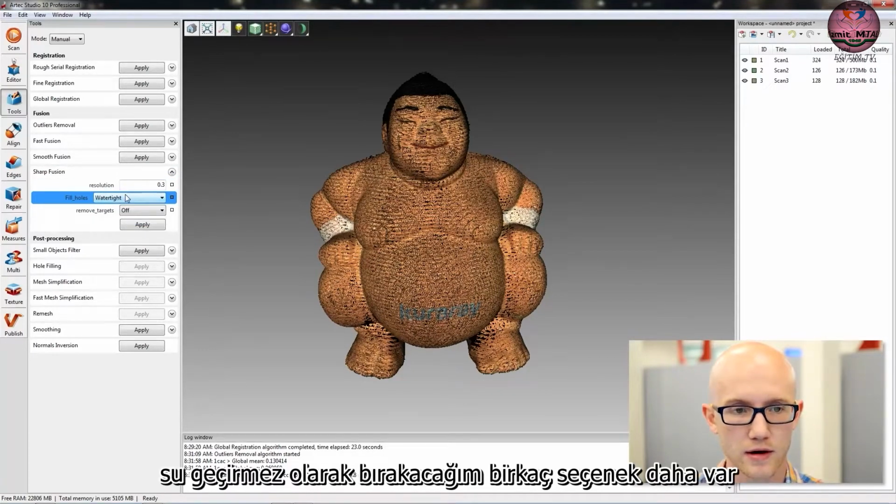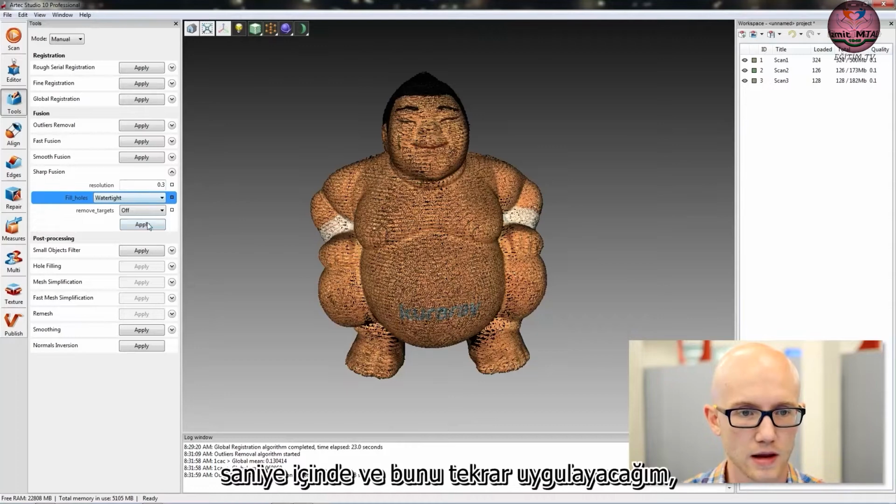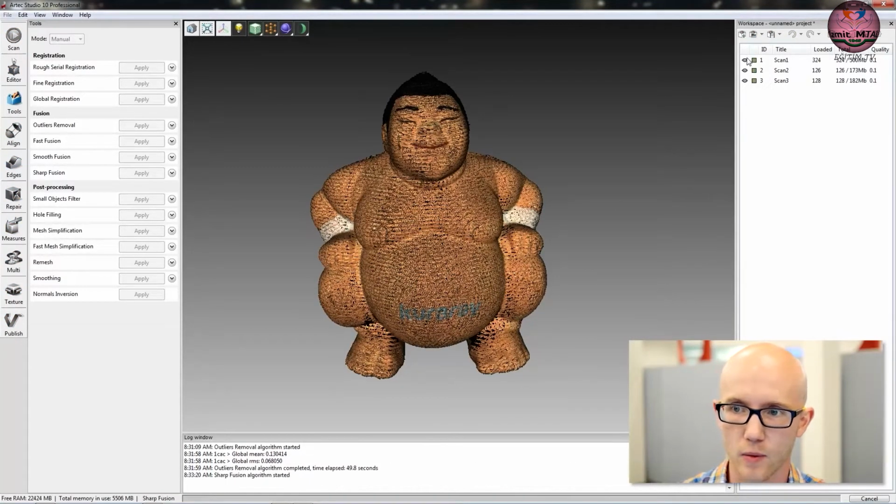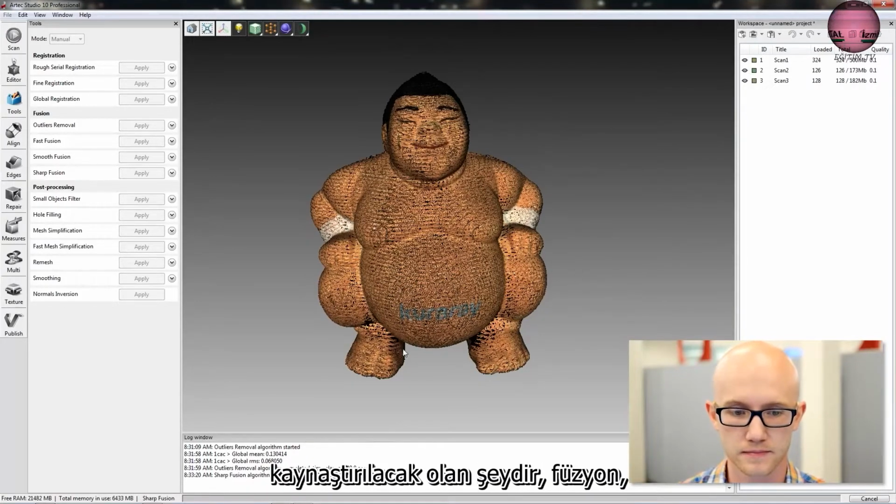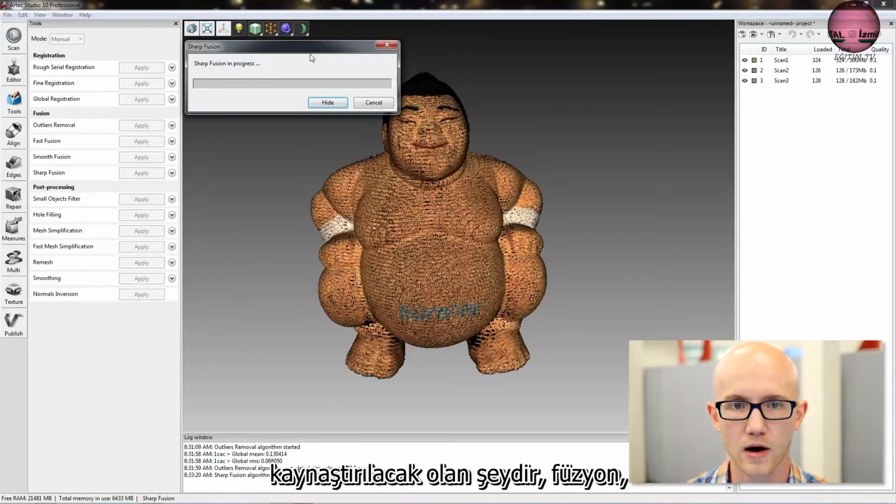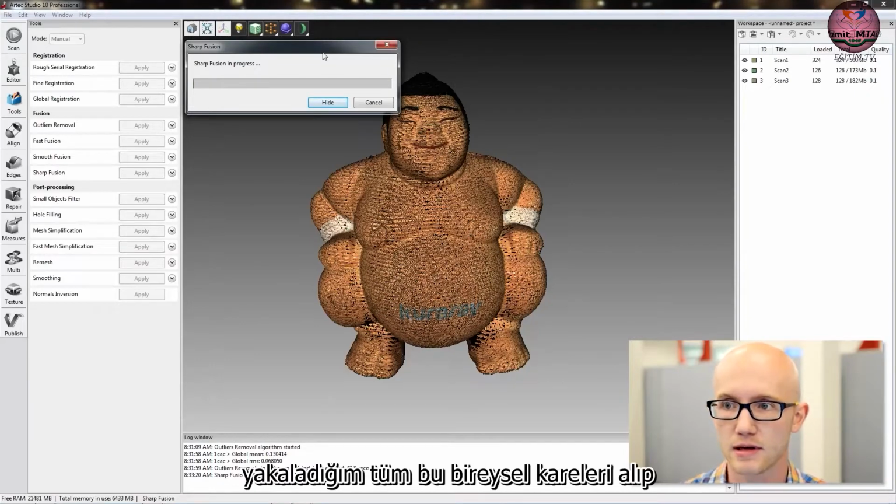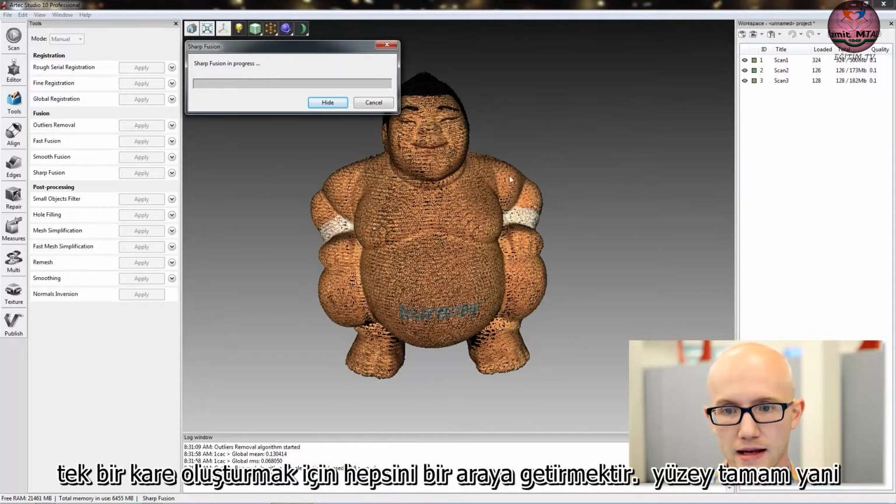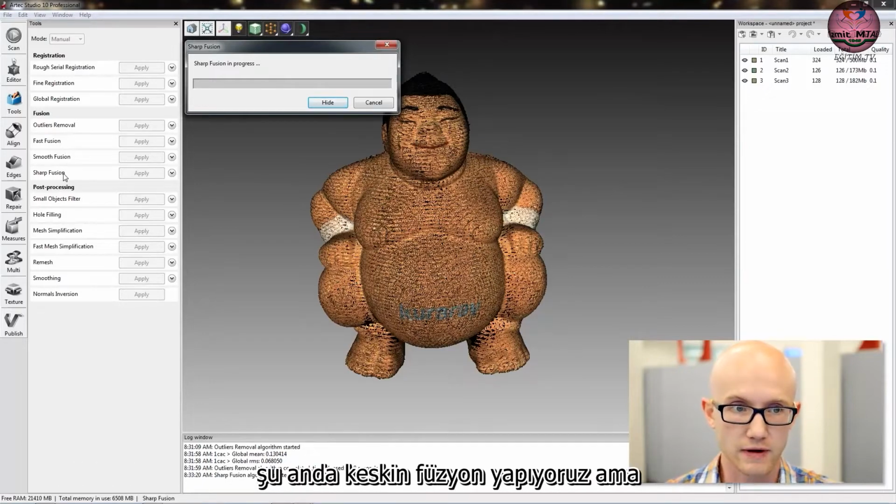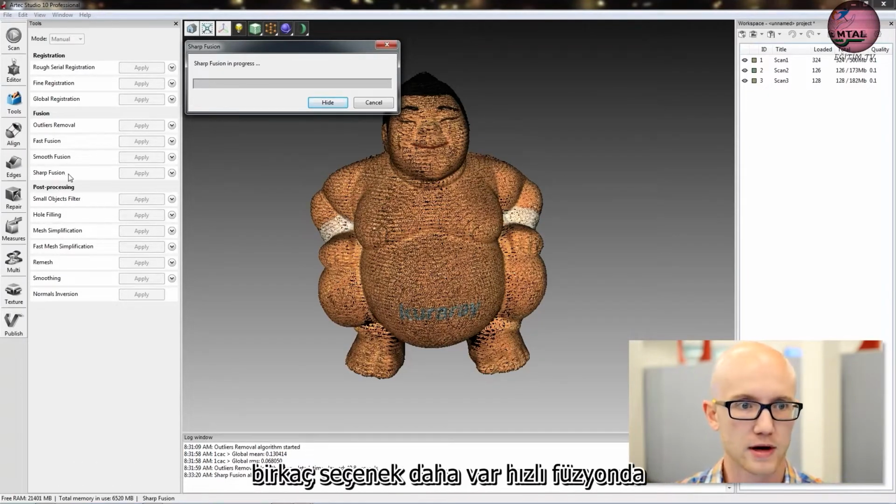There are a couple of other options. I'll talk about those in a second. And I will apply this. Again, note that whatever you have selected over here with an eye next to it is what is going to be fused. Fusion is taking all those individual frames that I captured and fusing them all together to create a single surface. Okay, so we're running Sharp Fusion right now, but there are a couple other options.